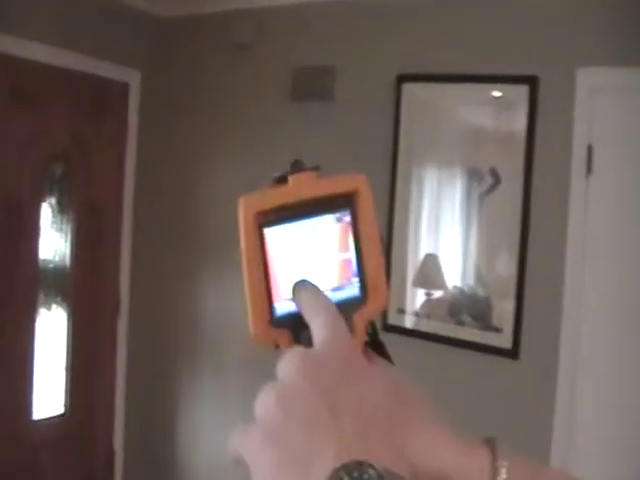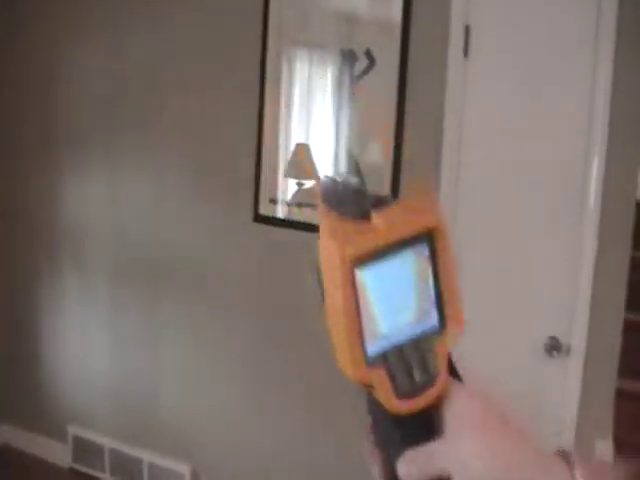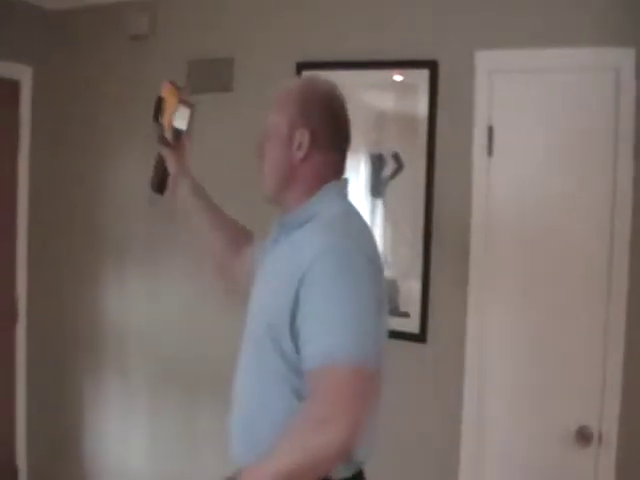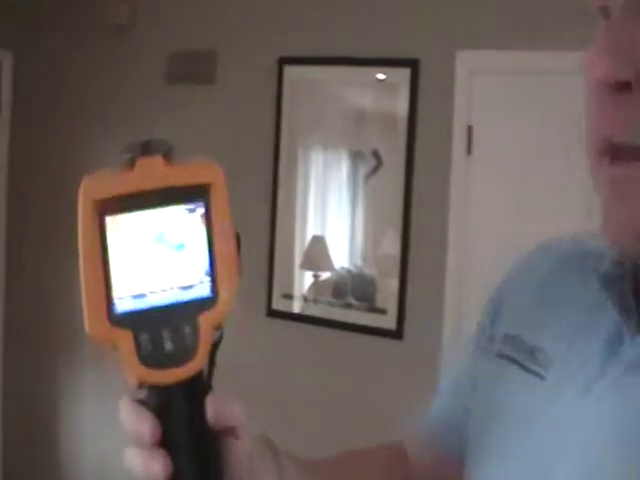The color difference here with the blue to the red is meaning that we're holding heat in. The blue means that there's no insulation there. So we do have an insulation issue in this portion of the home. So generally, all of this goes into your report. As we scan across the wall over here, the next thing we think we find, generally this area right here